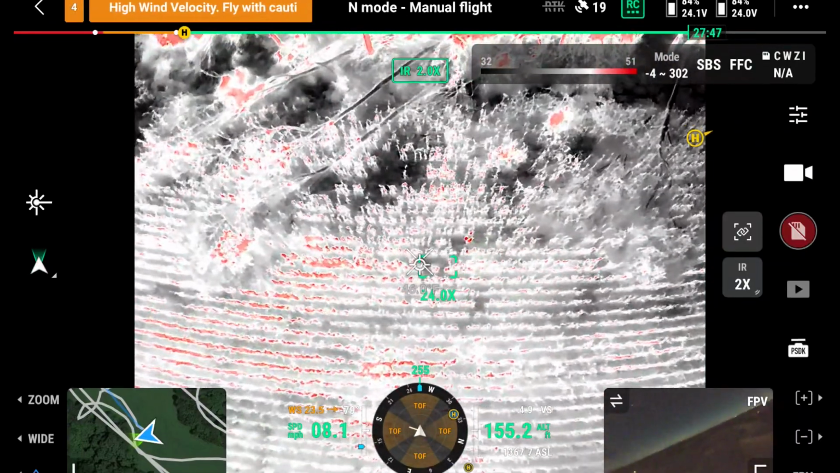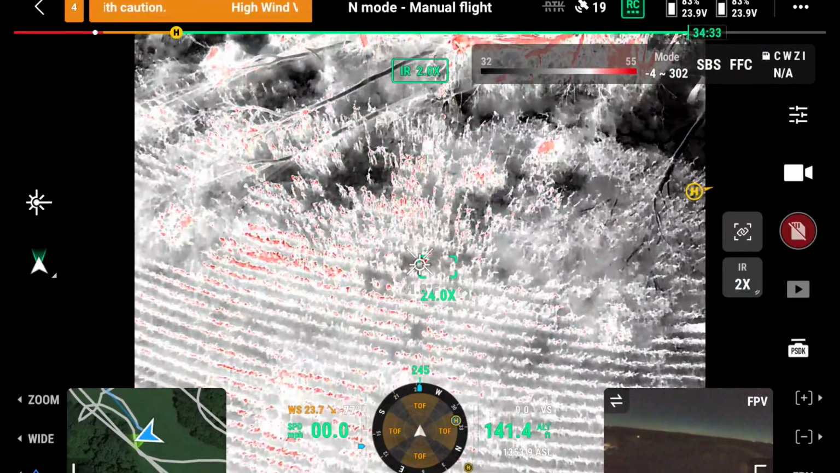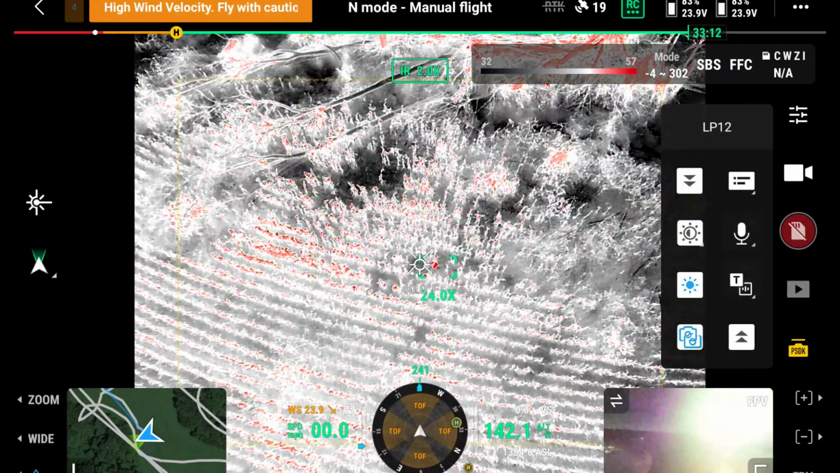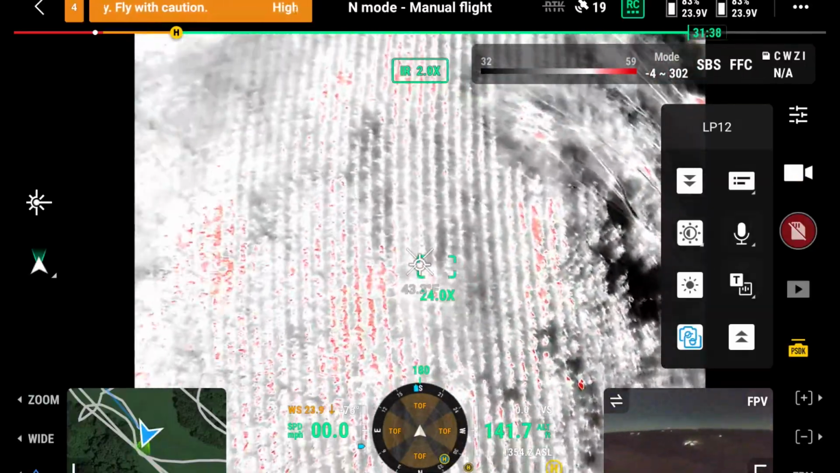Get some right here. Those might be coon. Yeah, I don't think that's a deer. Maybe. Coon. Bunch of coon.